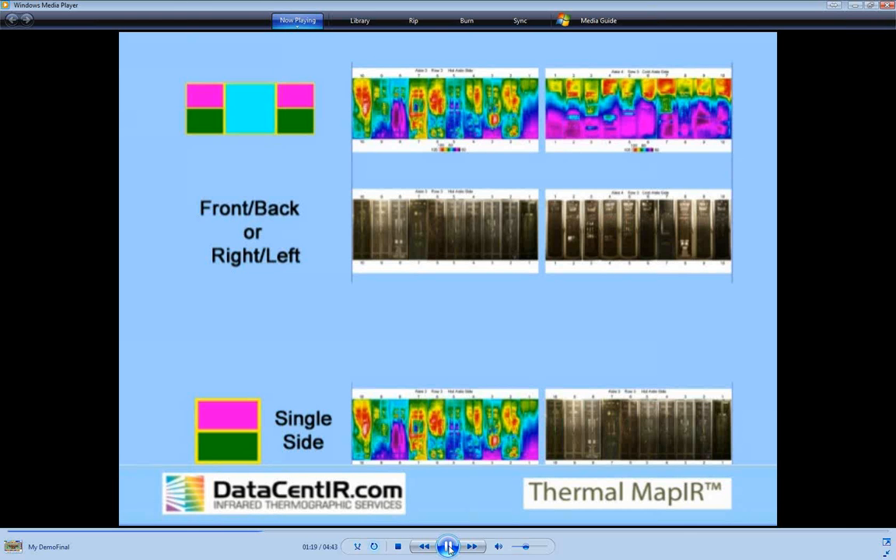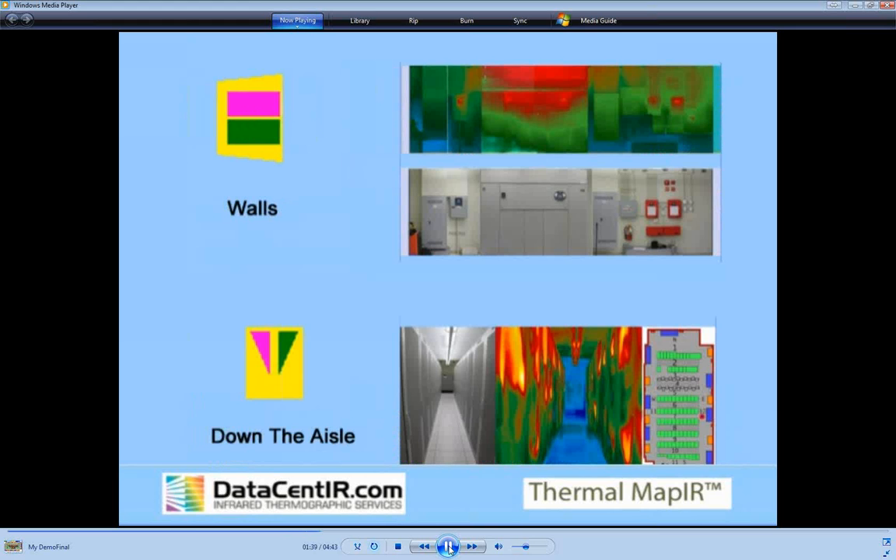These icons control images of the server cabinets. Thermal and photographic images are synchronized for each face. Front and back or right and left aisle side options are available. Single sides with greater detail are also provided. Icons for the walls and down the aisle shots control those images. Synchronized images are provided for the walls. Down the aisle images include photo, thermal, and map images.